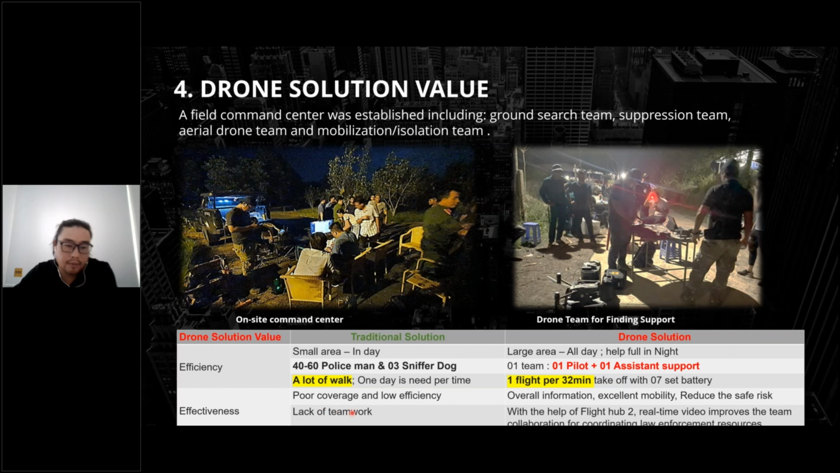Efficient full coverage and high efficiency like teamwork, with the resolution overall on everything for the data, with the wide camera, with the thermal camera, with the 2D mapping, or you can check the panorama or overview easily with the Eagle View mode. And with the FlyHub 2 platform, we are powerful for real time and to be improved.